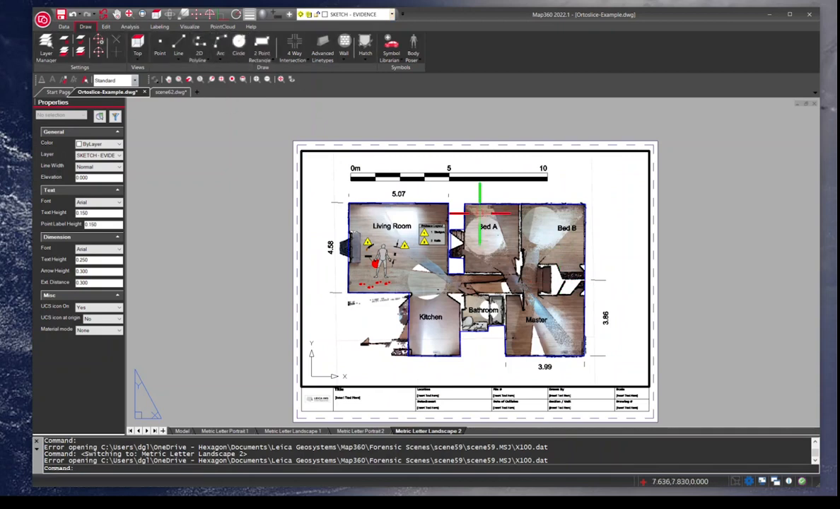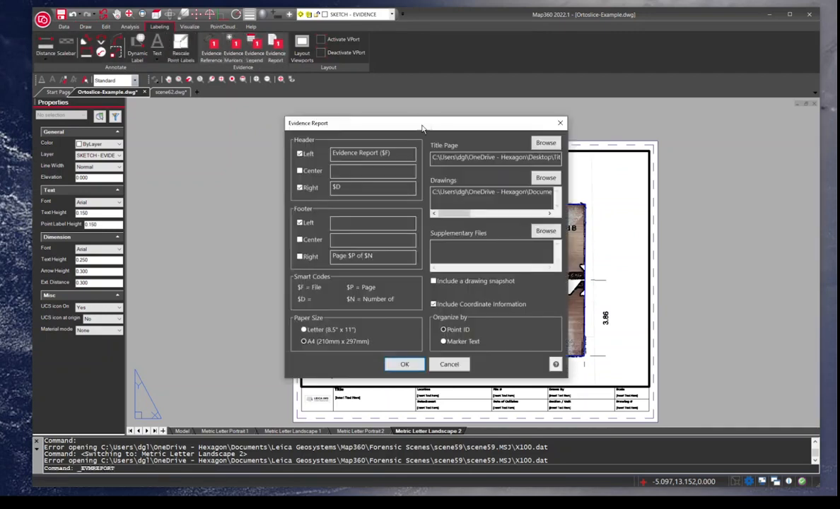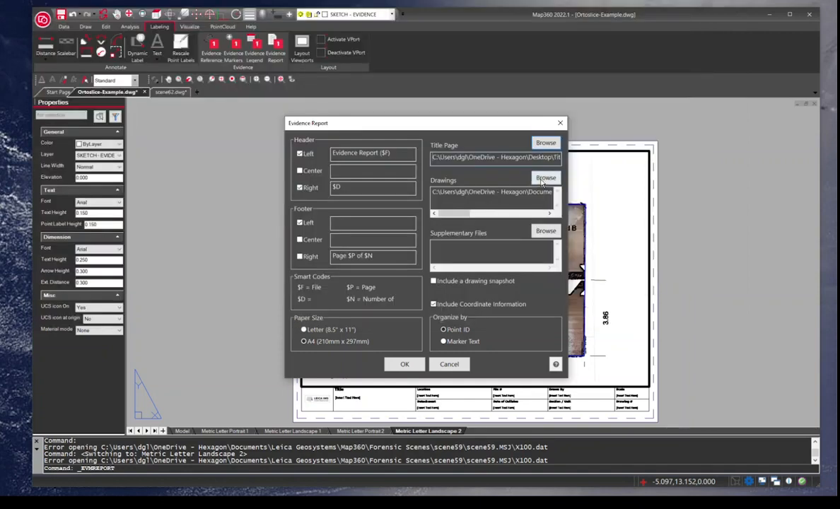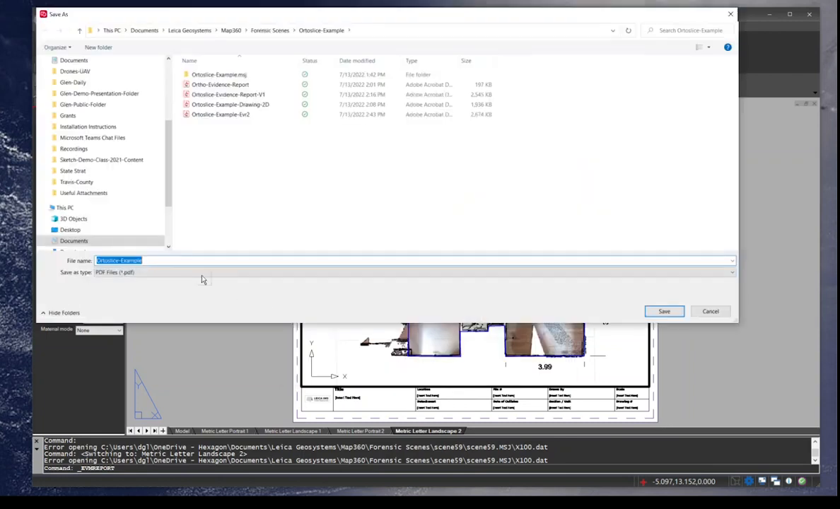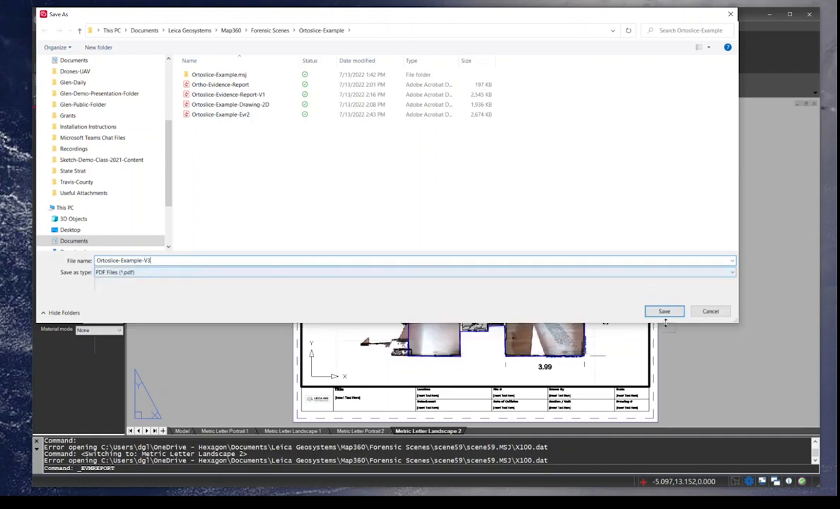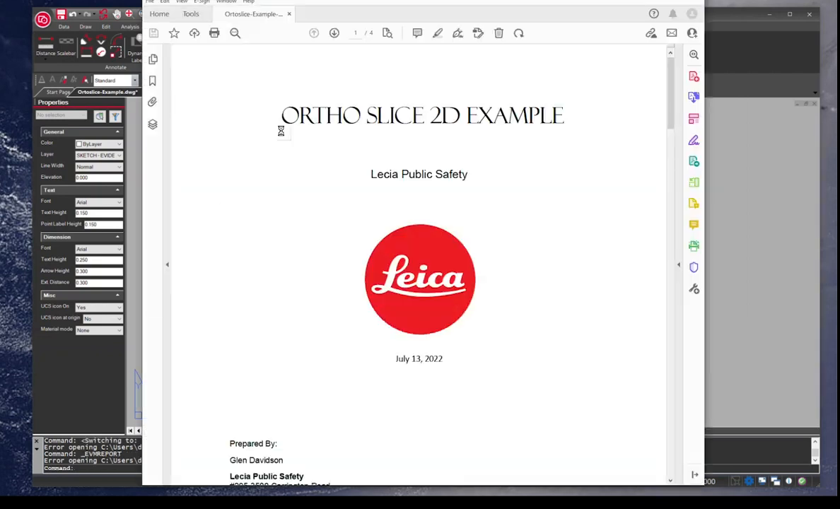The way you would do that is once you've done your drawing, you can save your drawing, and you basically want to go under and create an evidence report, and that'll include your drawings, your evidence report, any additional files, the title page. So you just go here, and I want to use this as my title page, and I've got my drawing already saved in here, and I'm just going to hit OK, and it's going to think for a second, and I'll call this Ortho Slice Example V3, and I'm just going to hit Save. And it's going to think for a second, and then now here's our final deliverable.